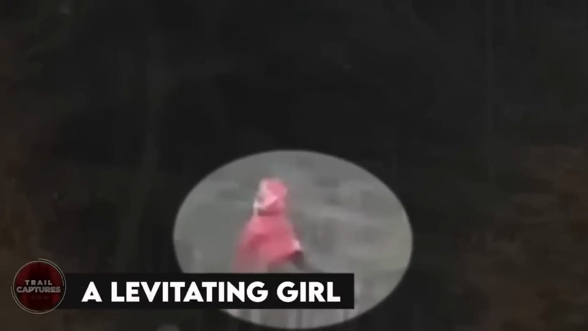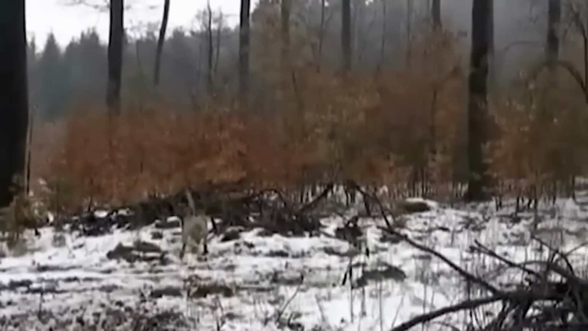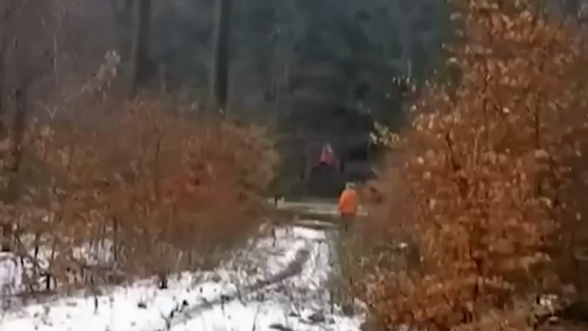A levitating girl. So this Russian guy was out walking in the woods with his dog, having a nice stroll. Suddenly, his dog stopped listening to him and started barking at something. That's when the guy decided to point his camera in that direction. And guess what? He recorded something that shocked not only him, but the whole world. There was a woman with a child, but instead of standing or running like normal humans, the child was floating in the air, and the woman was just staring at her. As soon as they noticed someone nearby, they both ran away.